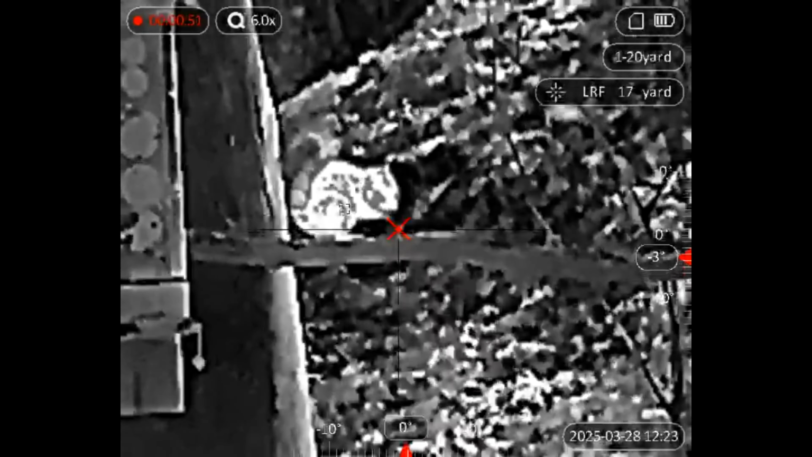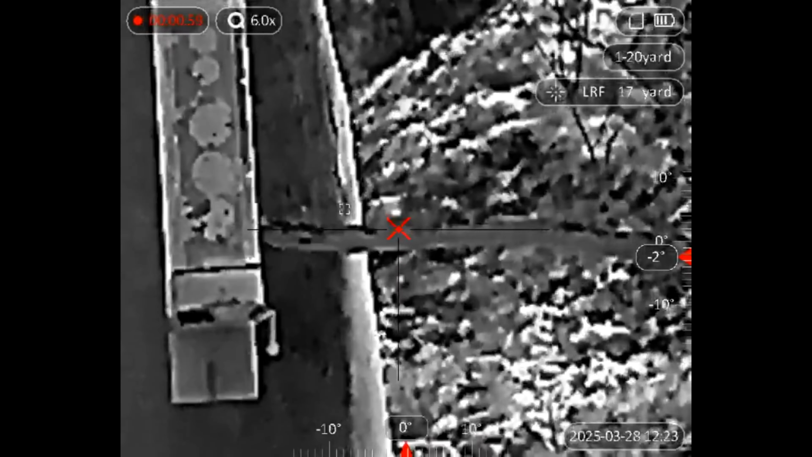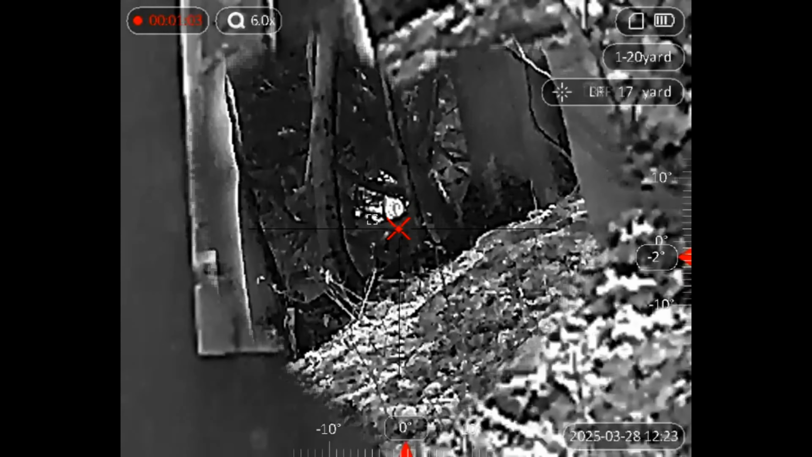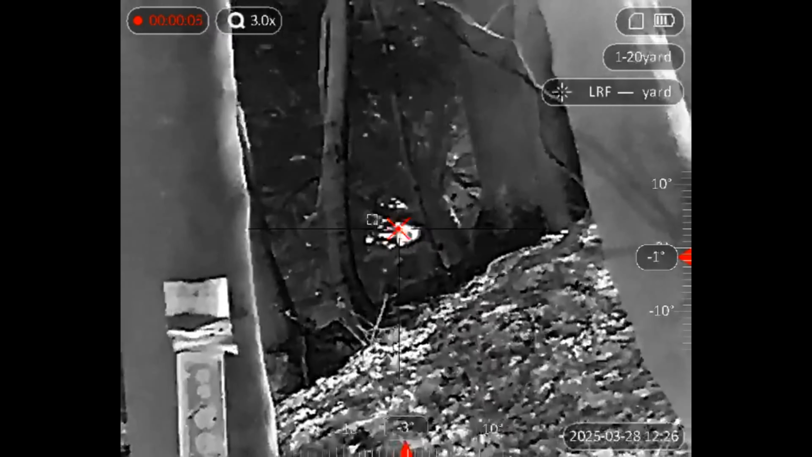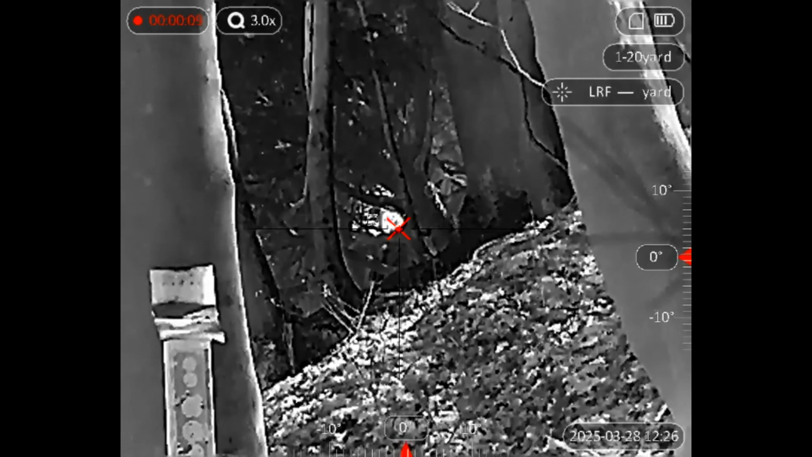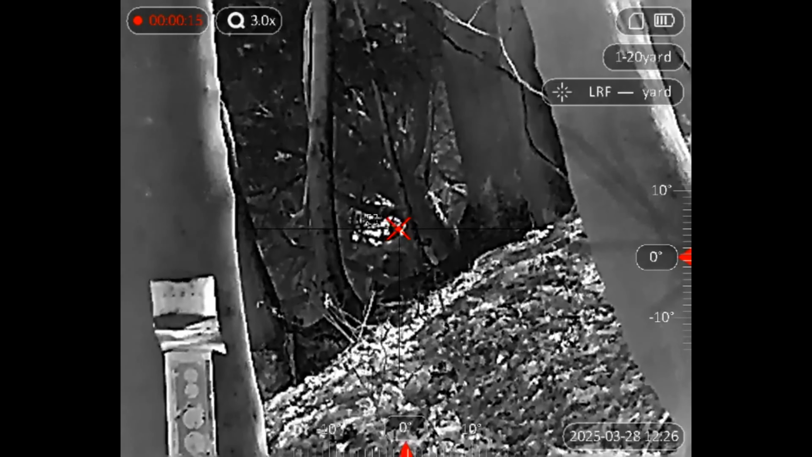That's better. Man down. So that there, that the crosshairs are on, is a grey squirrel. It's a dead grey squirrel.